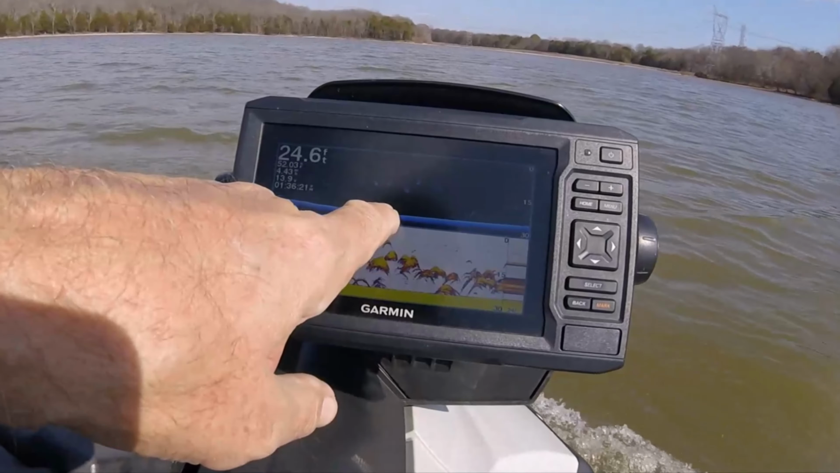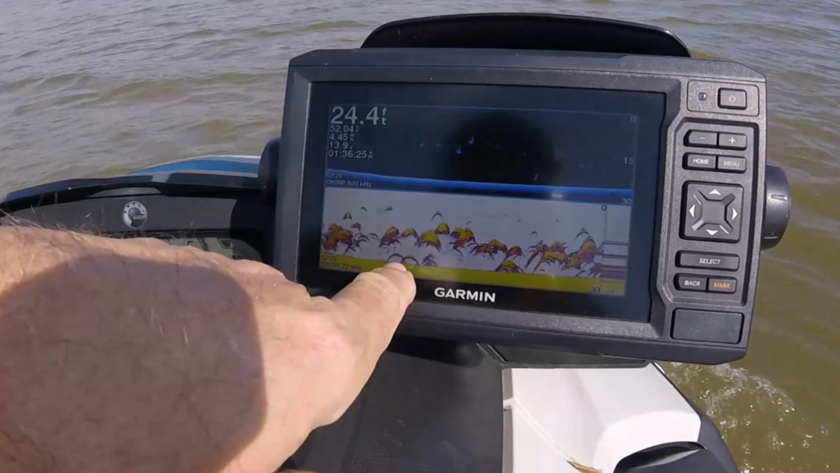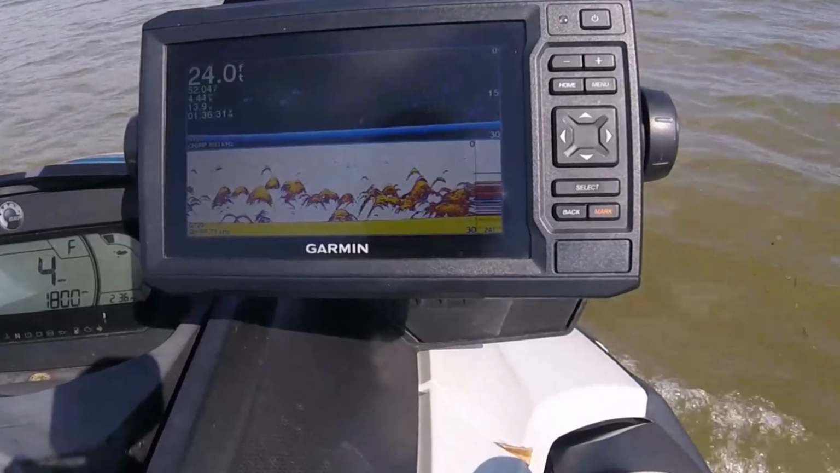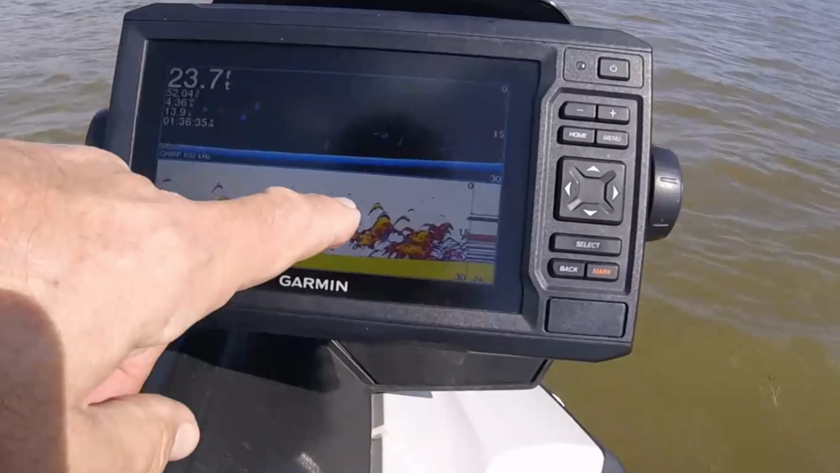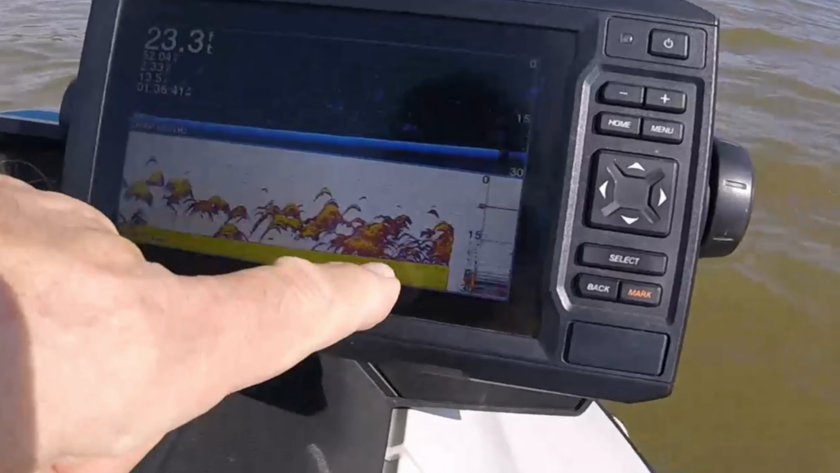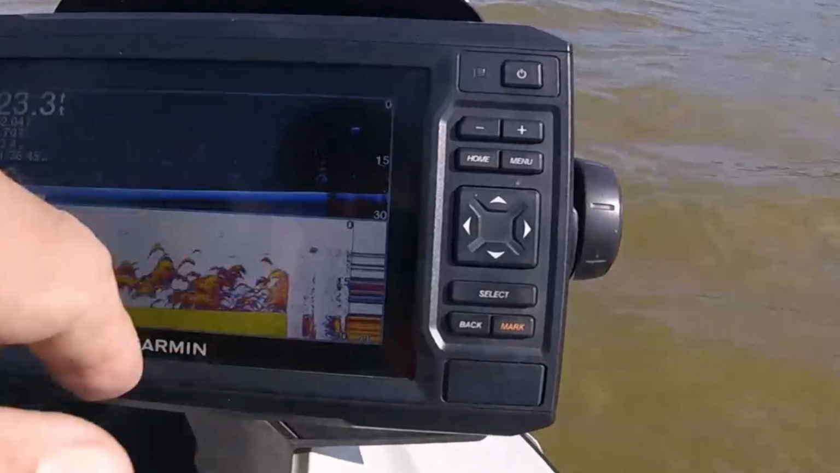Those two dots represent those two markings right there. So those are some decent fish. All of these arches are fish, and that's a whole pile right there. There was a whole pile of fish. Now, not real big ones, but they are showing up on the DownScan.